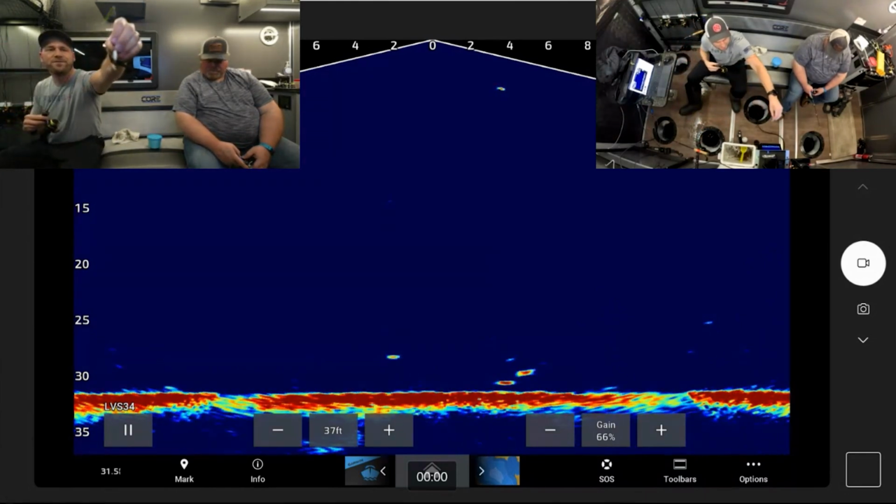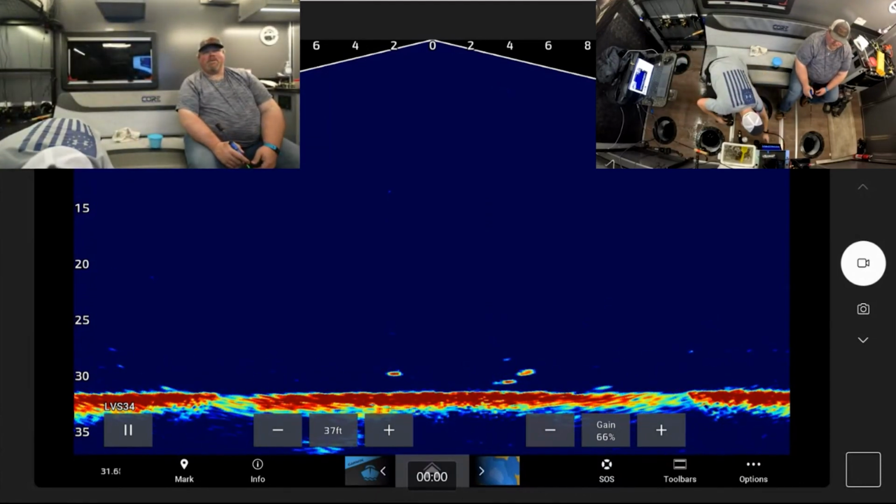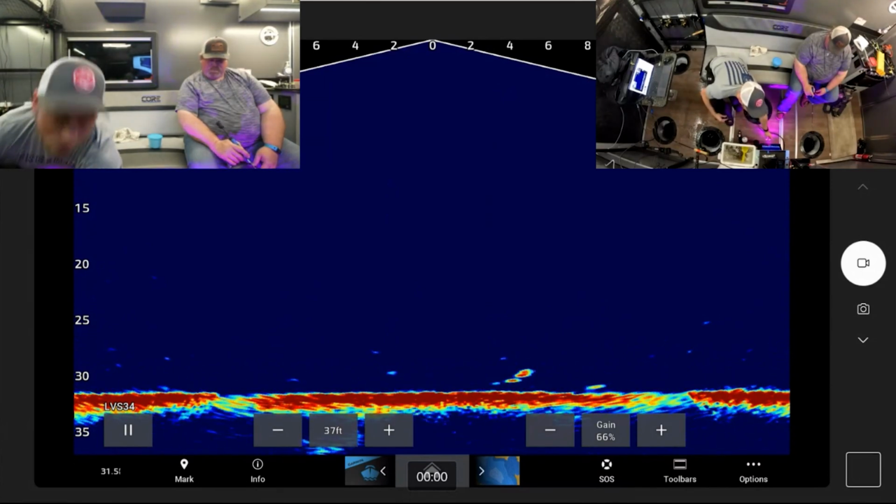That was on just a very small Rattlemaster, pink with a glow back. I think the glow is doing it. If I catch another one on this, I'm going to stick with glow all night.